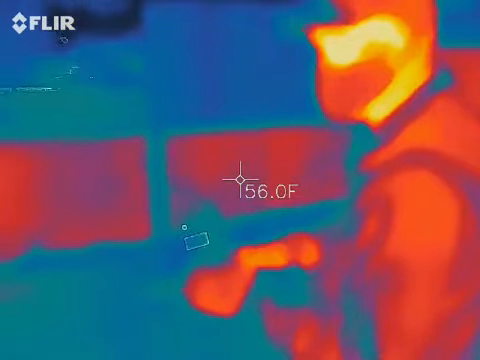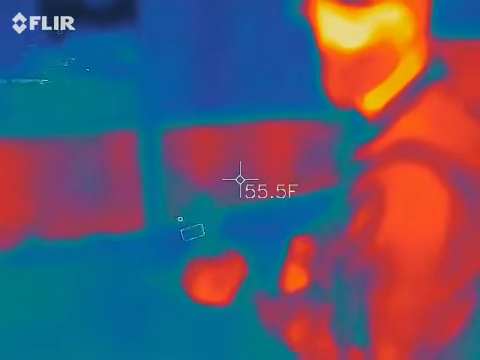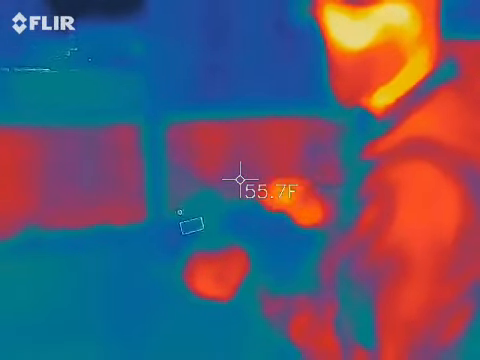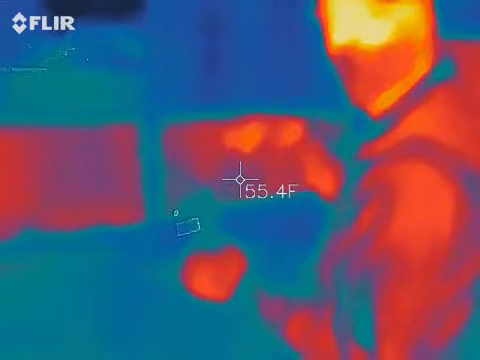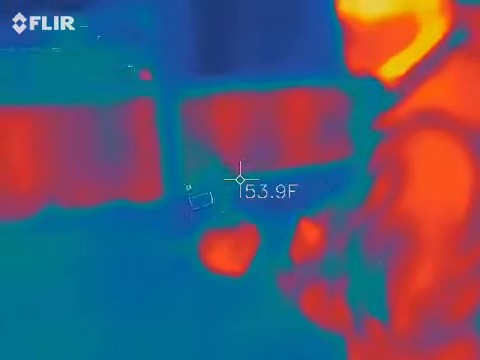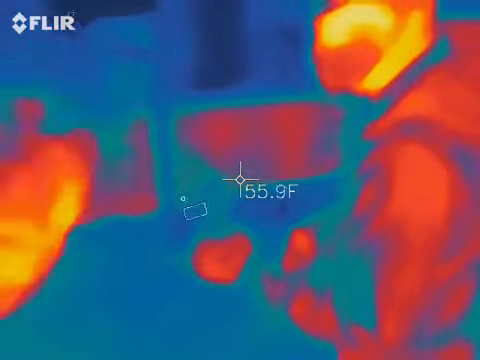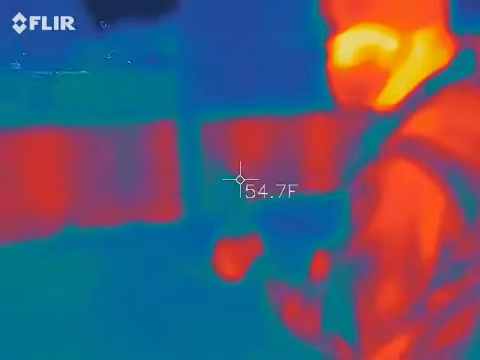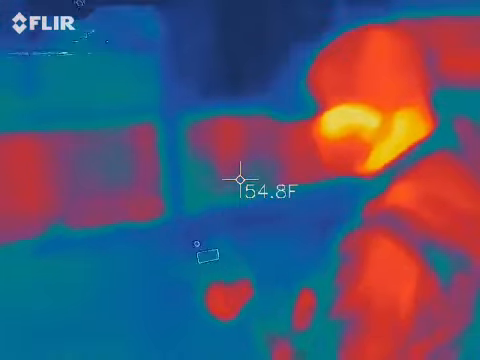It's not moving. And I tested it by blowing on it to see if wind or anything would influence it too. I'm a smoker, I blew smoke right on it. And that's the thing, it's super low. It's almost like she's giving me Morse code.